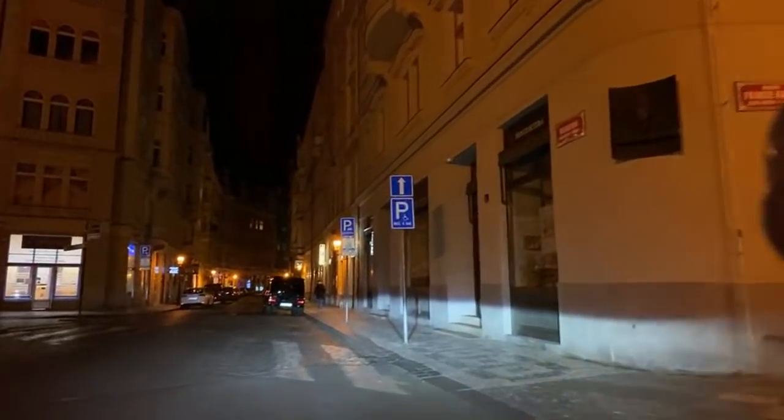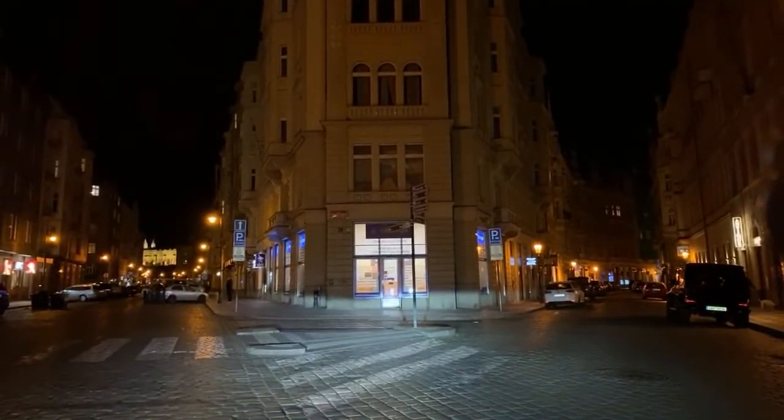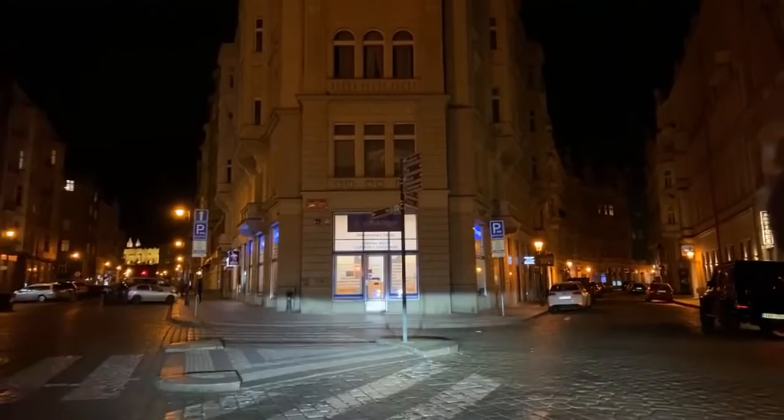And this is where one of our most famous videos was made, where we catch the crooks, the scammers that cheat with the rubles. They always stand right here on the corner. And far out in the distance, you can see Prague Castle looking out.